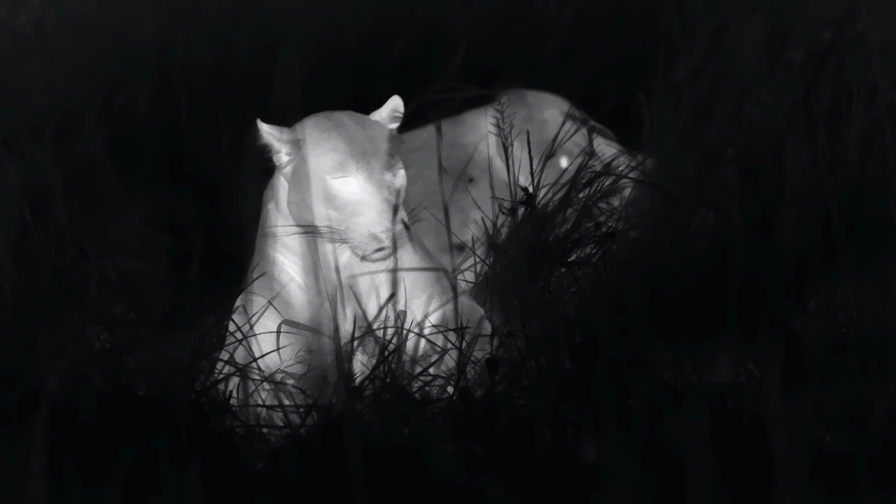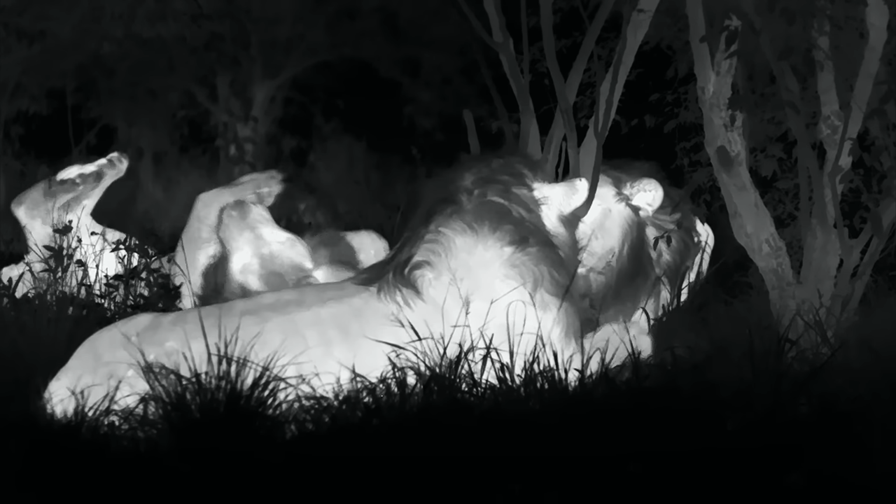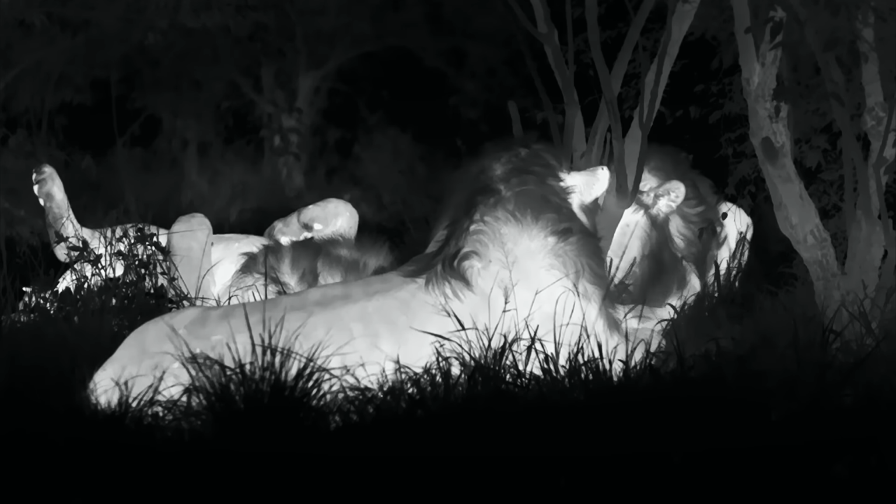But eventually, he finds success in the tall grass. In this part of the Masai Mara, 6 lion males rule over a huge territory, but they are very rarely found together.